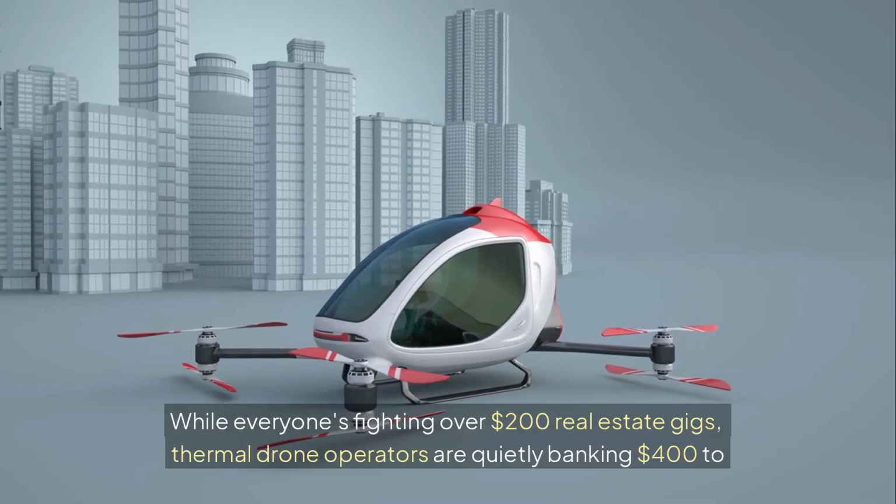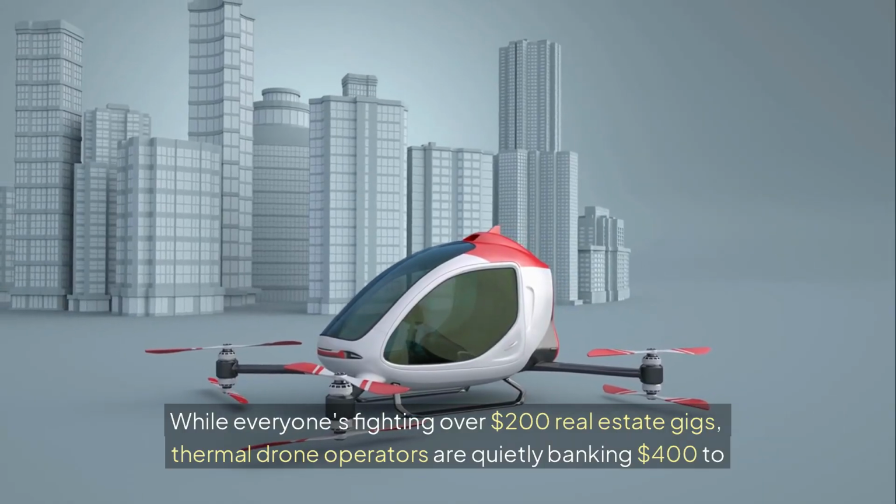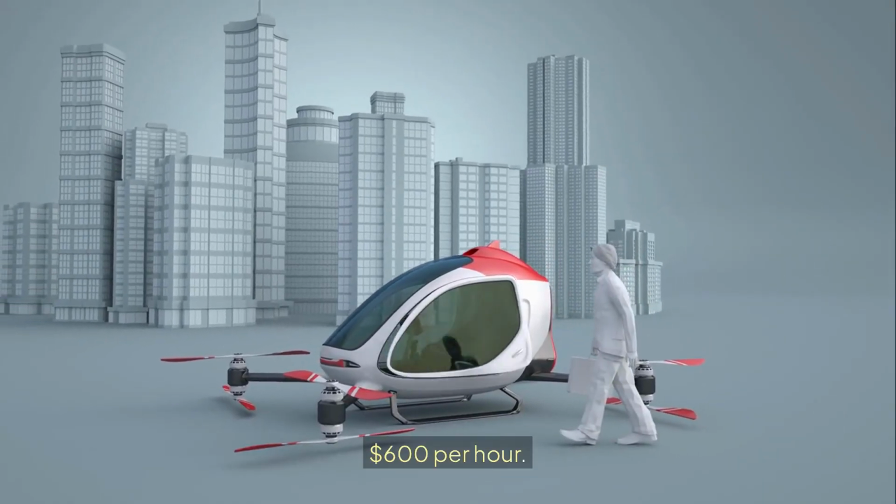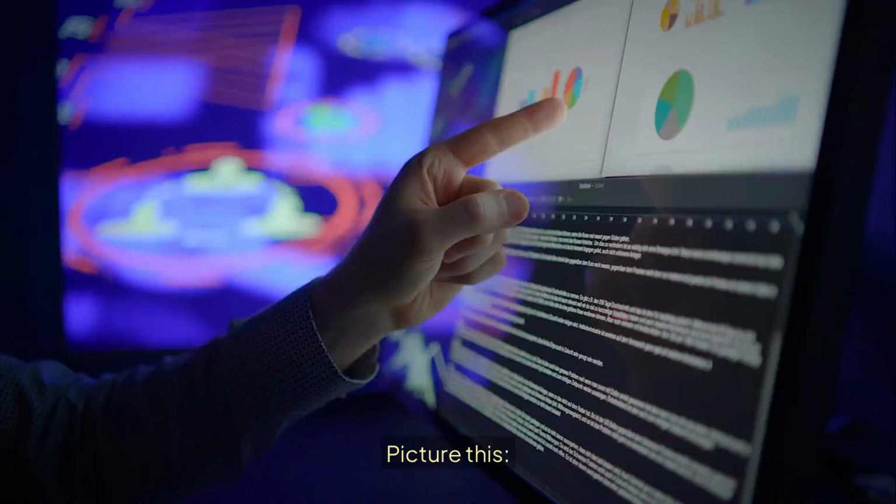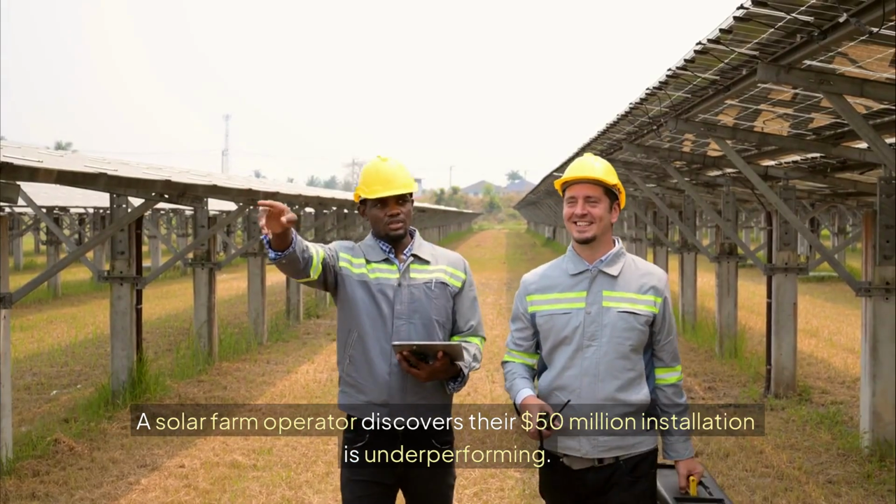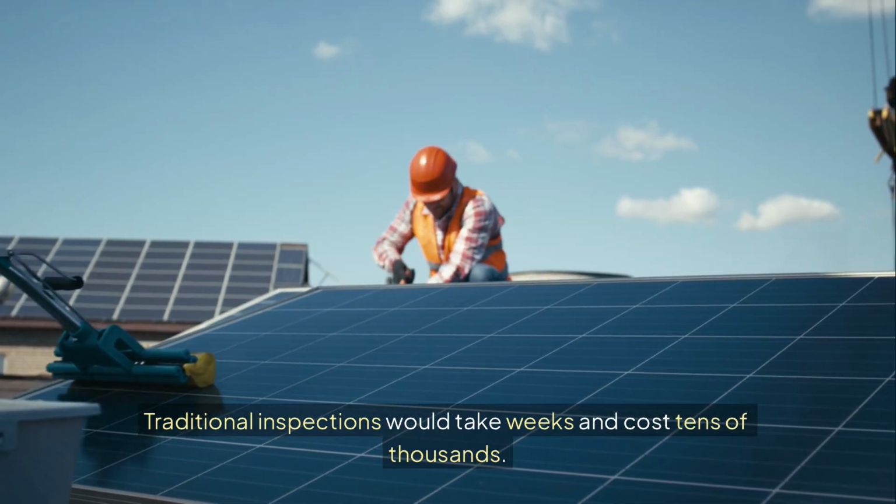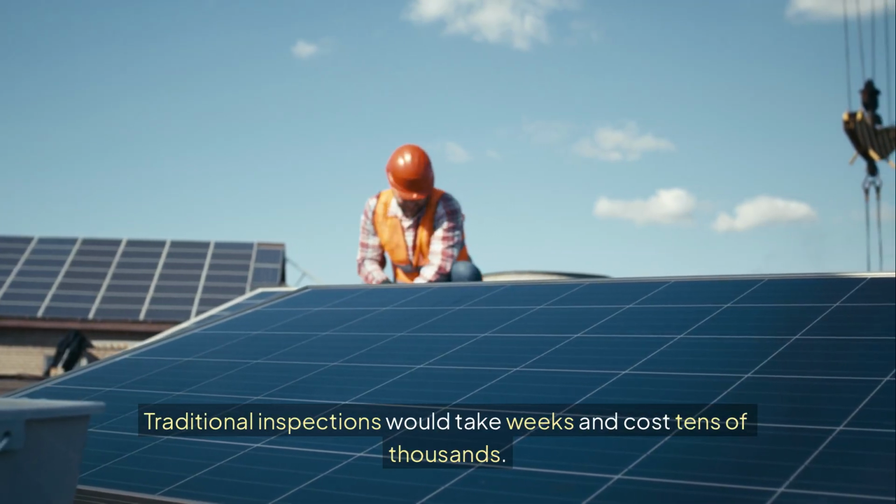While everyone's fighting over $200 real estate gigs, thermal drone operators are quietly banking $400 to $600 per hour. Why? Because thermal imaging isn't just cool tech, it's mission-critical technology that saves lives and prevents disasters. Picture this. A solar farm operator discovers their $50 million installation is underperforming. Traditional inspections would take weeks and cost tens of thousands.